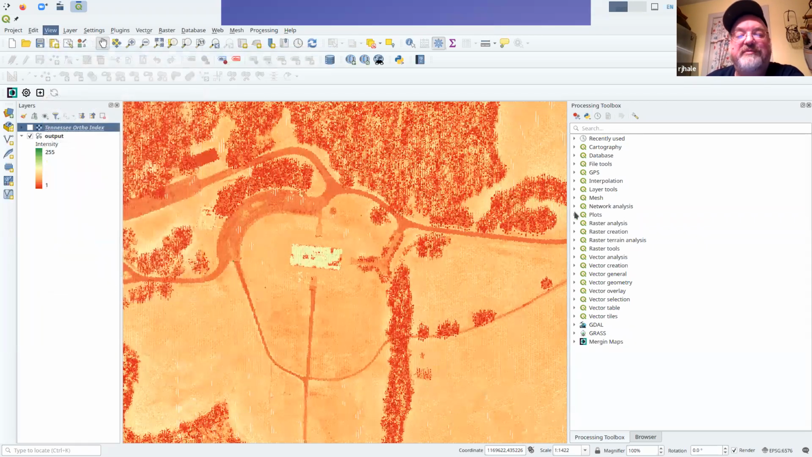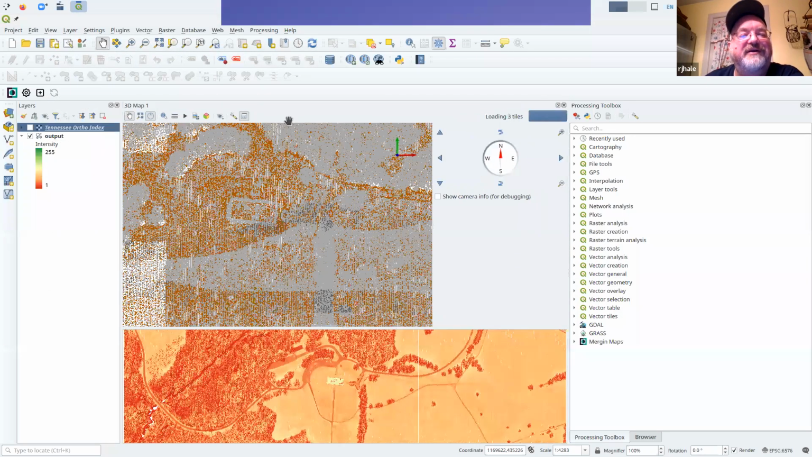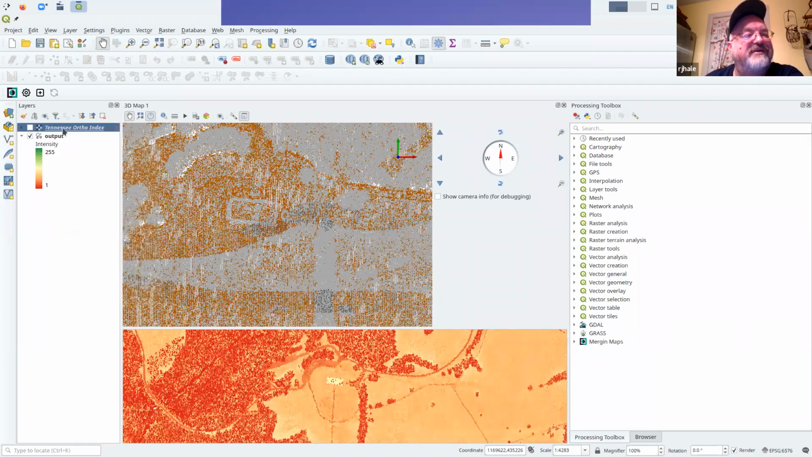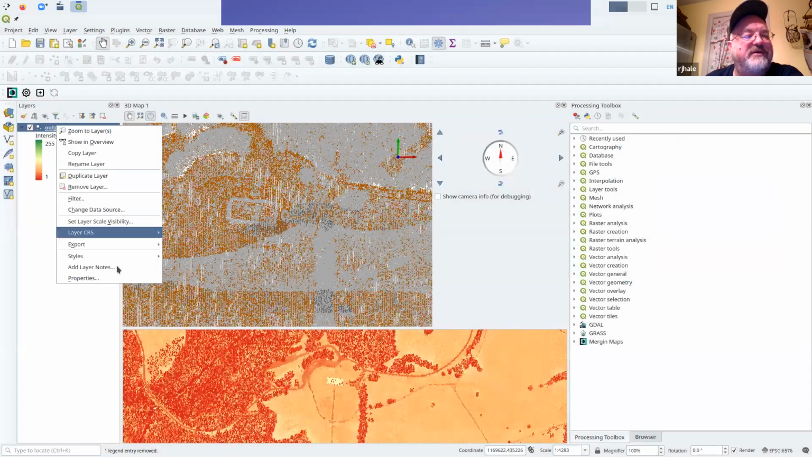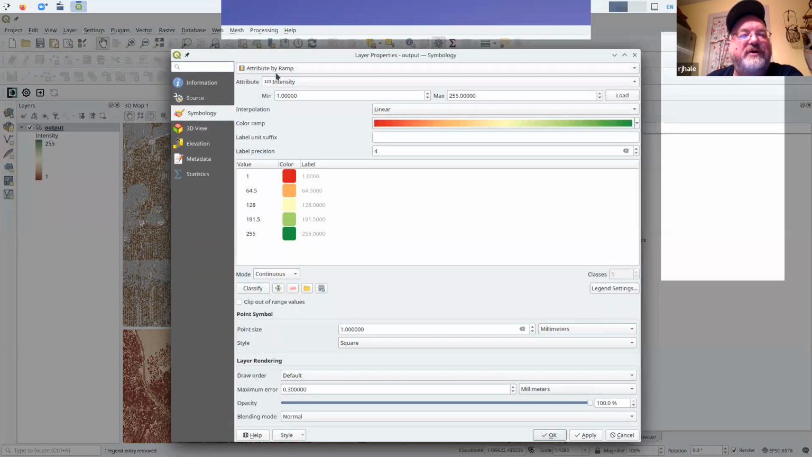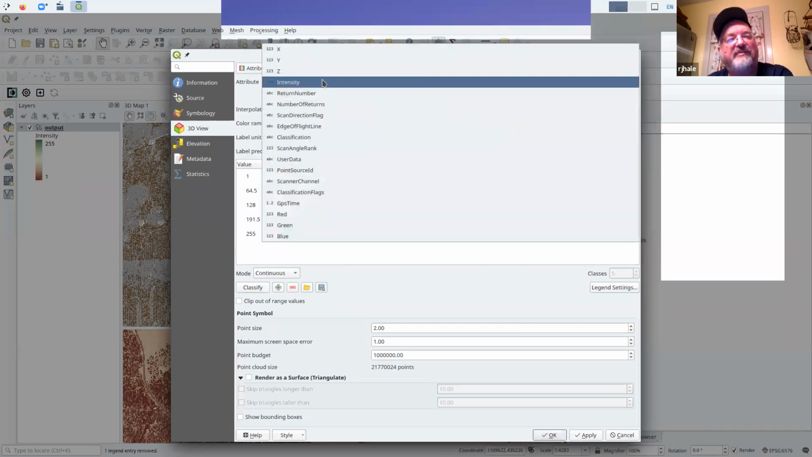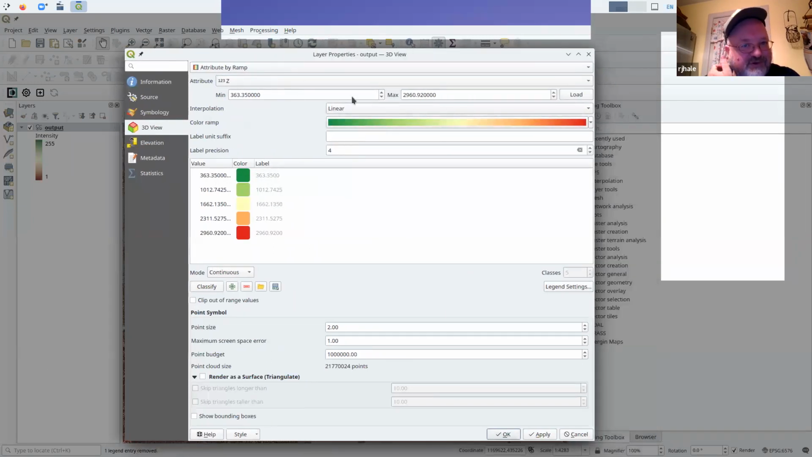So I'm going to start a new 3D map view. Let's see how far this gets. If it does not blow up on us, I don't want the imagery in here, but I do want to look at the 3D view. I want to classify it by ramp. I want to classify it by elevation. And I'm going to invert this. And if you notice, again, just messing around with symbols, I know I'm jumping through a lot.